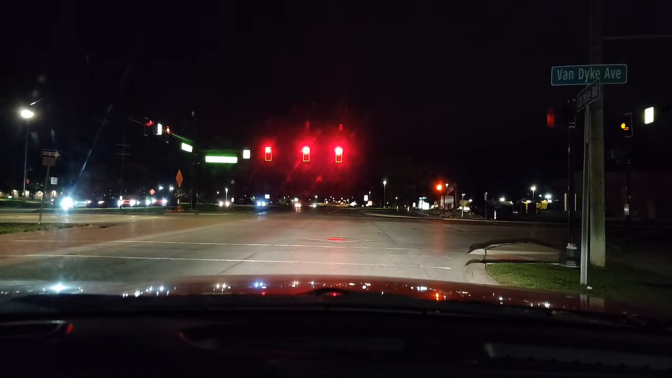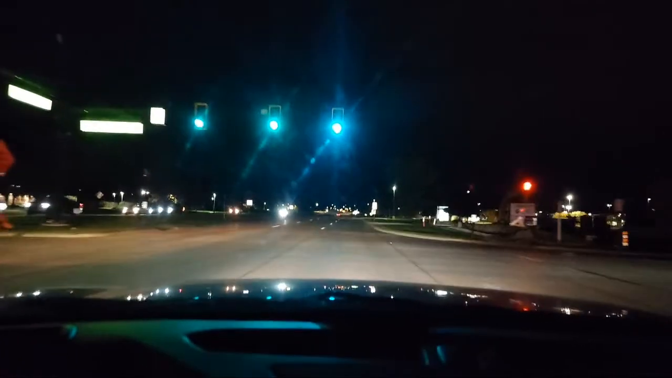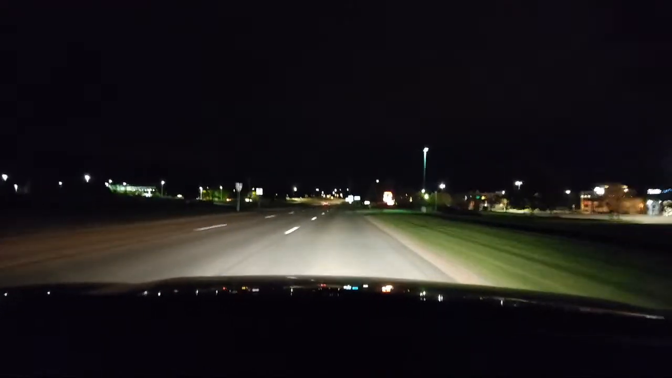I'm just checking the intersection, being patient. I look left and right. There's the green. And if you see bars or clubs to your right or left, anticipate people who are under the influence.